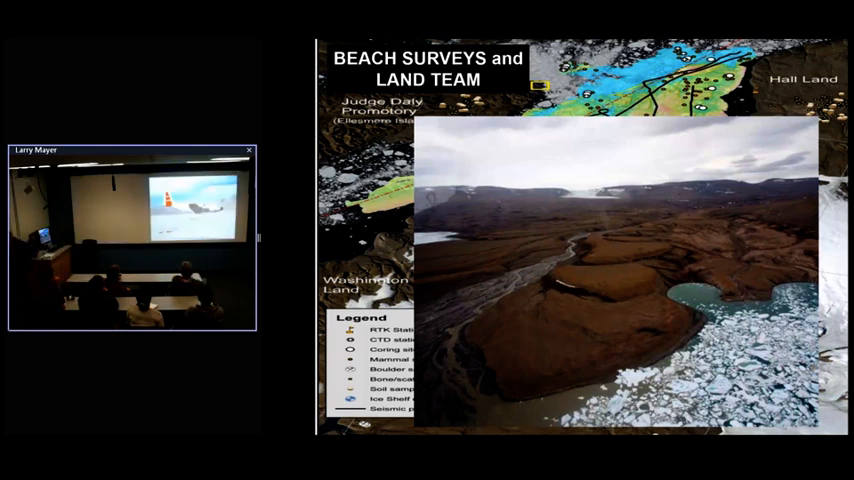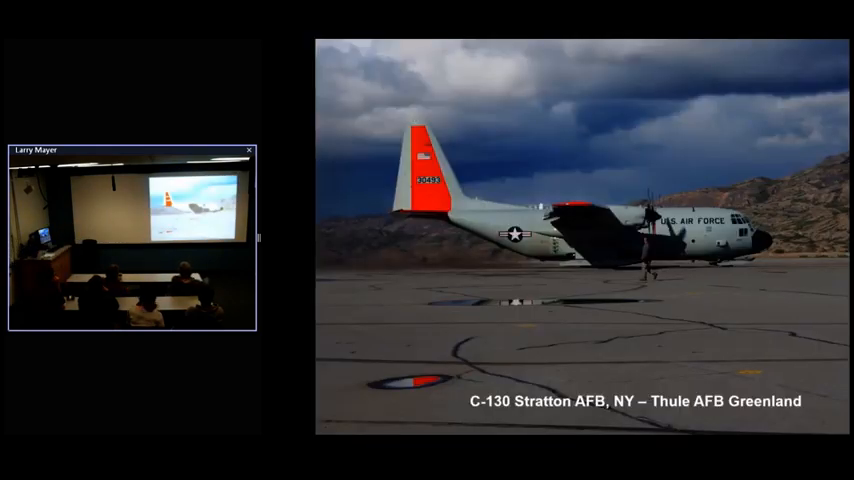Getting there is not so easy. I assume you guys do the same kind of way. There's an Air Force base in New York that specializes in C-130s or sometimes C-17s. You're lucky if you get a C-17 with skis on them. And so they're the ones that kind of deliver people to Thule, Greenland.